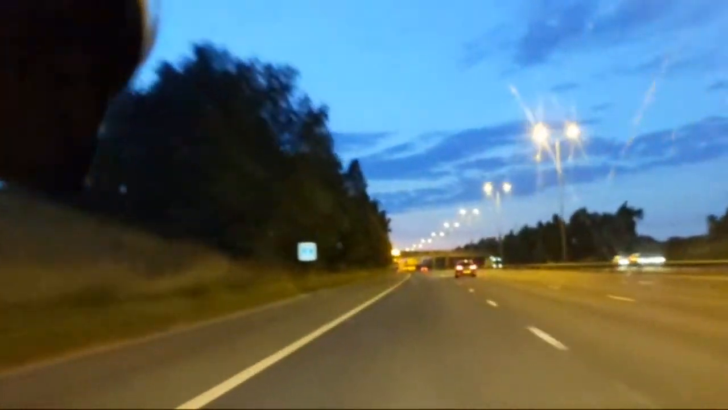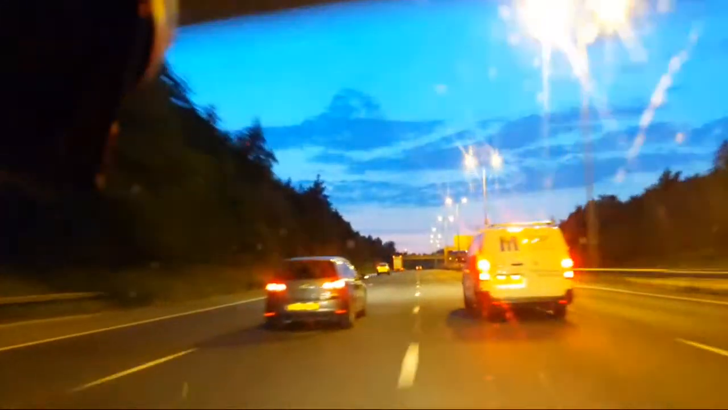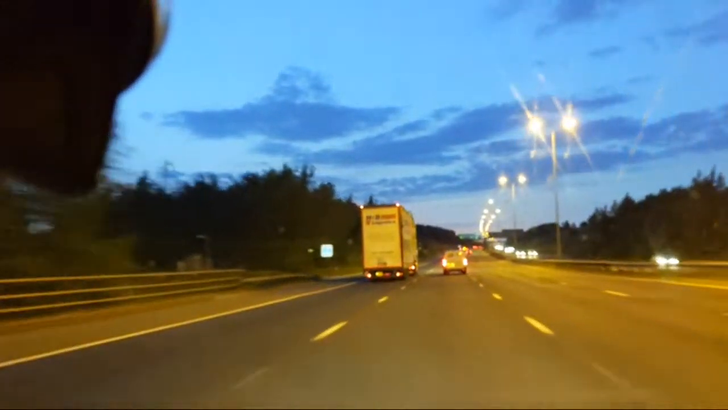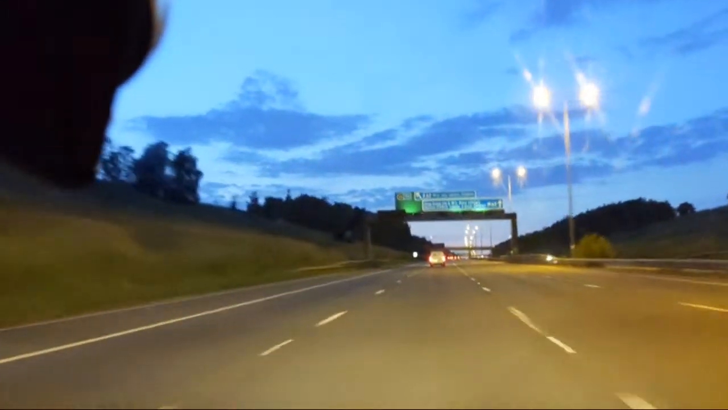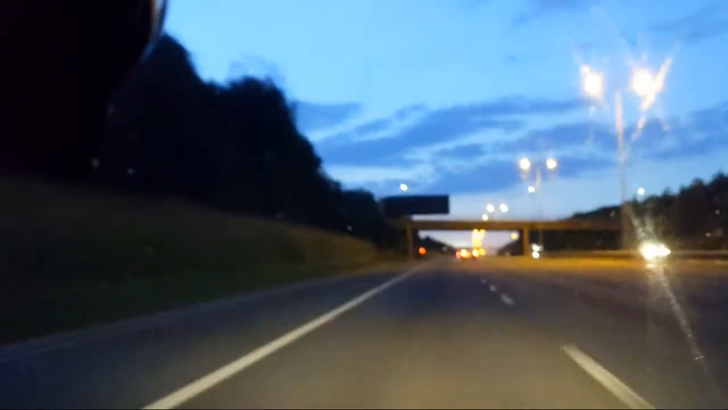Right, the van's now overtaking me. Some plastic bodies. So this lane is about to disappear.